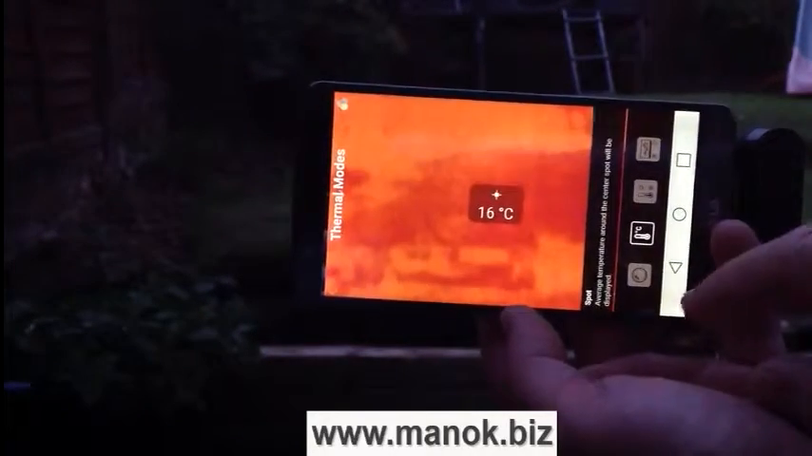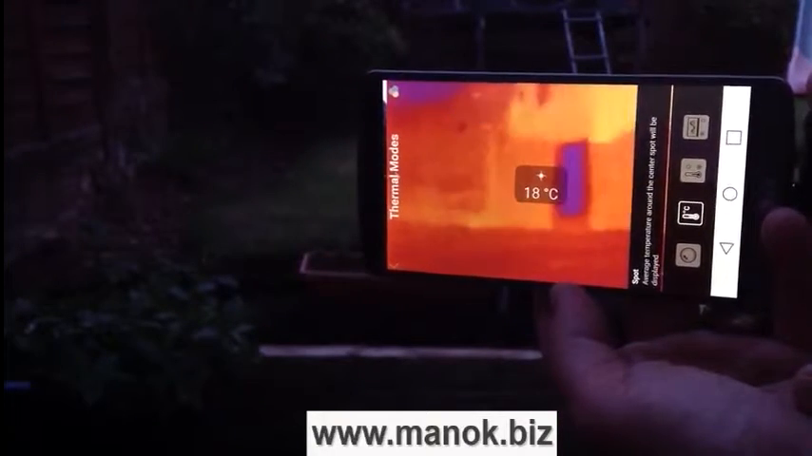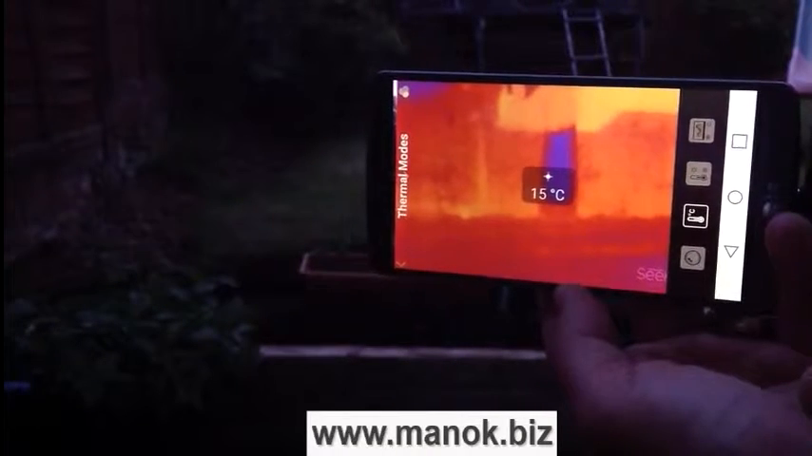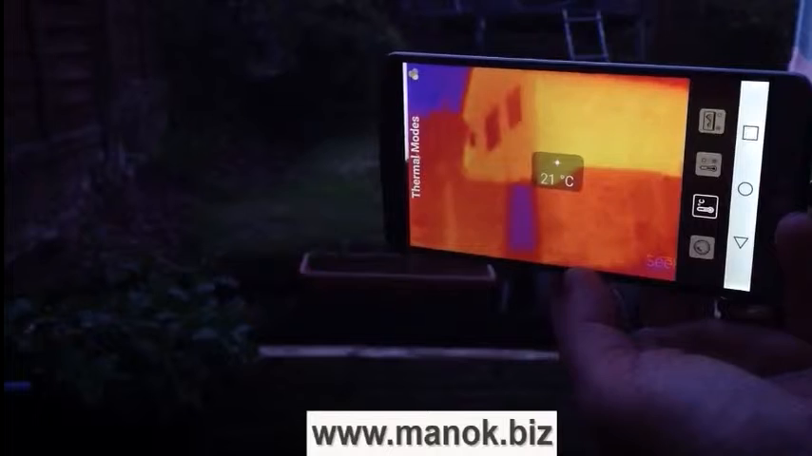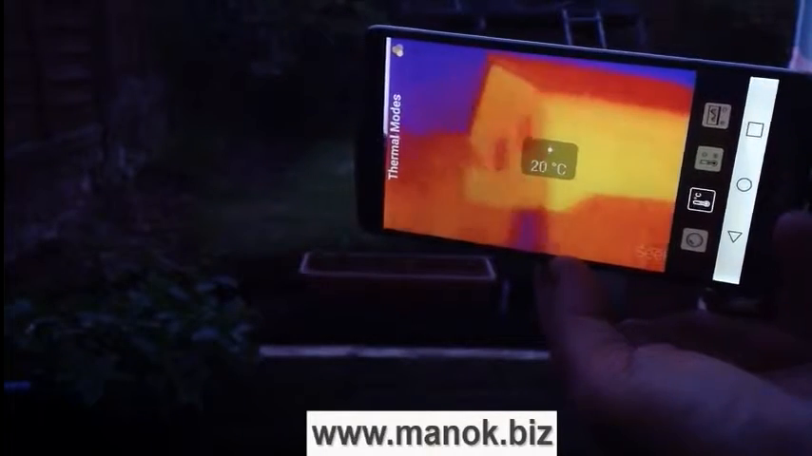This one shows you exact temperatures around the screen, so you can see there 17 degrees, point it there, that's 14 degrees, so that blue section is cooler. Point it at the house up here, that's 21 degrees. So the bricks are keeping the temperature high there.